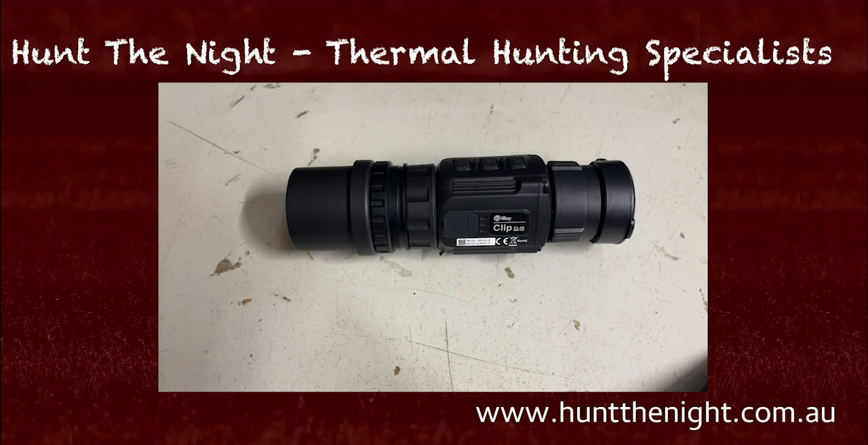It's not letting light in. It's not doing all the things that the scope's designed to do.